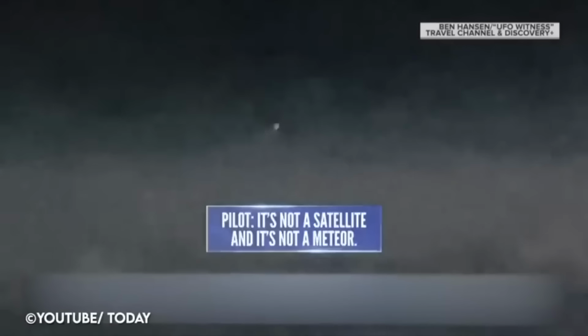Nevertheless, the continued reports by credible witnesses like pilots add more weight to the idea that there may be something strange happening in our skies, and it deserves further investigation.